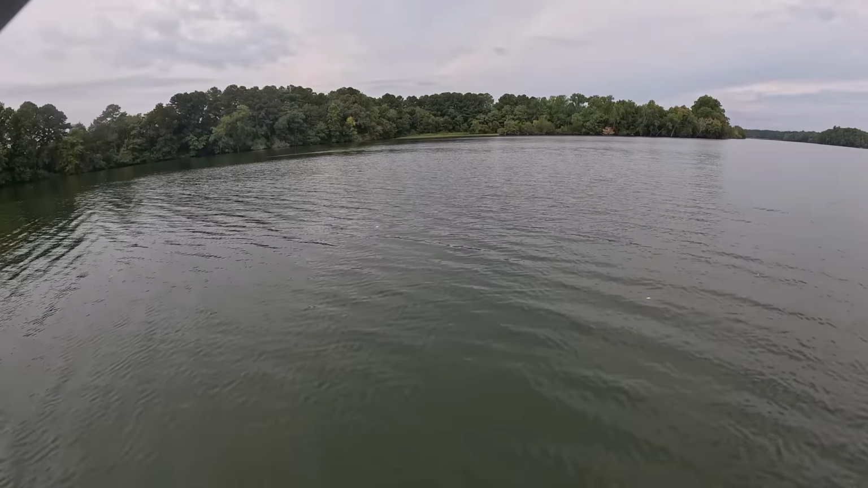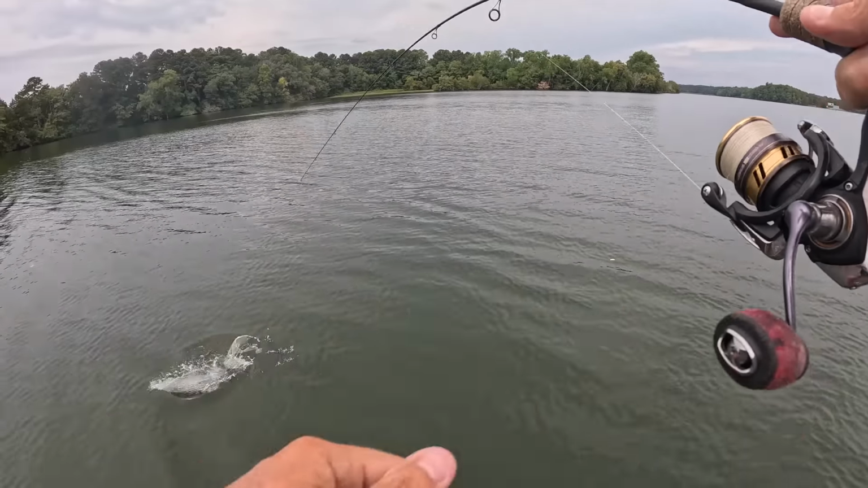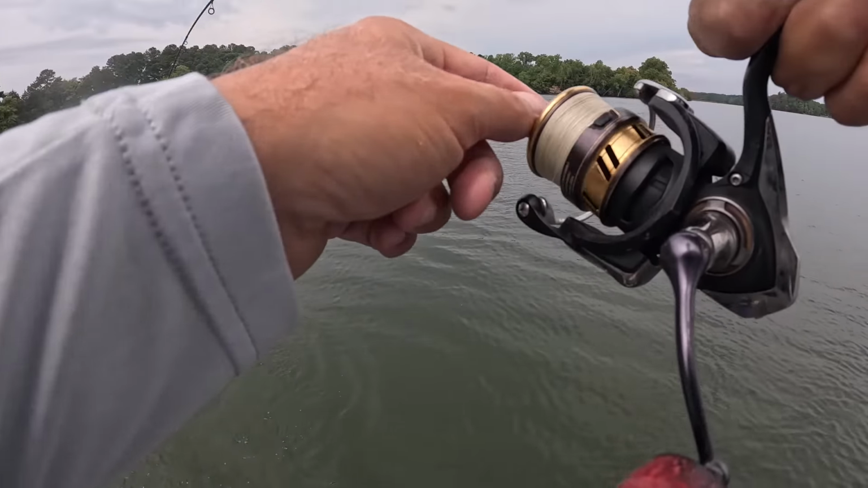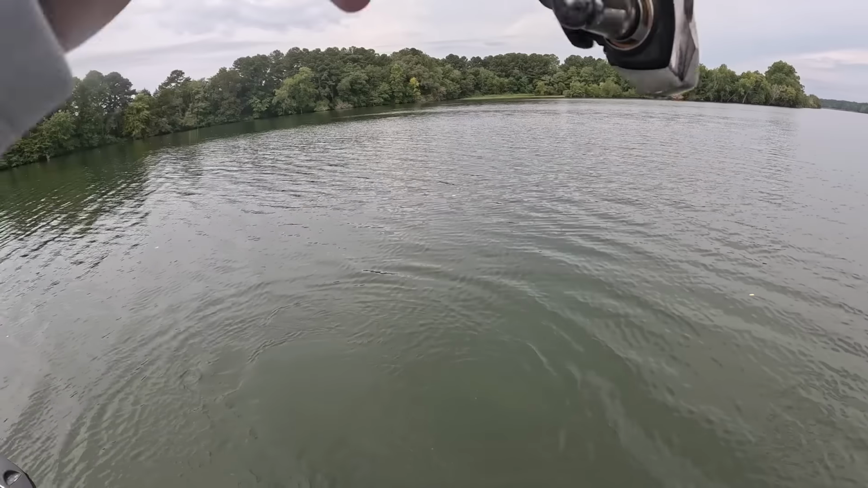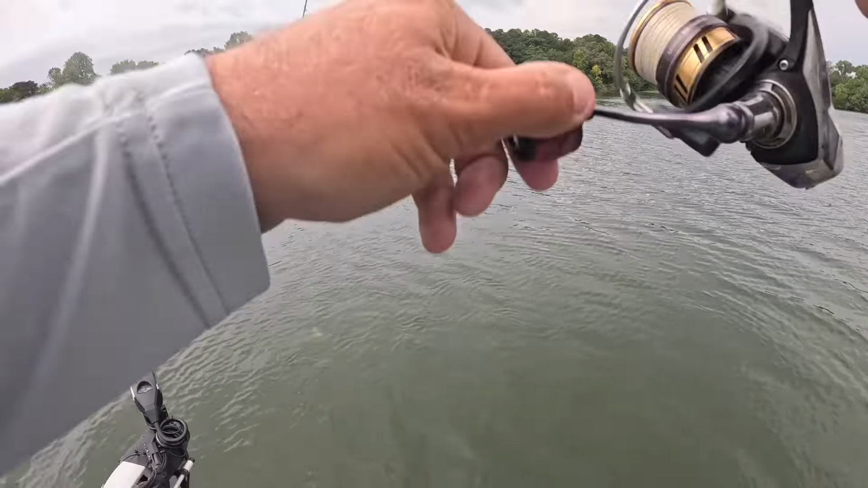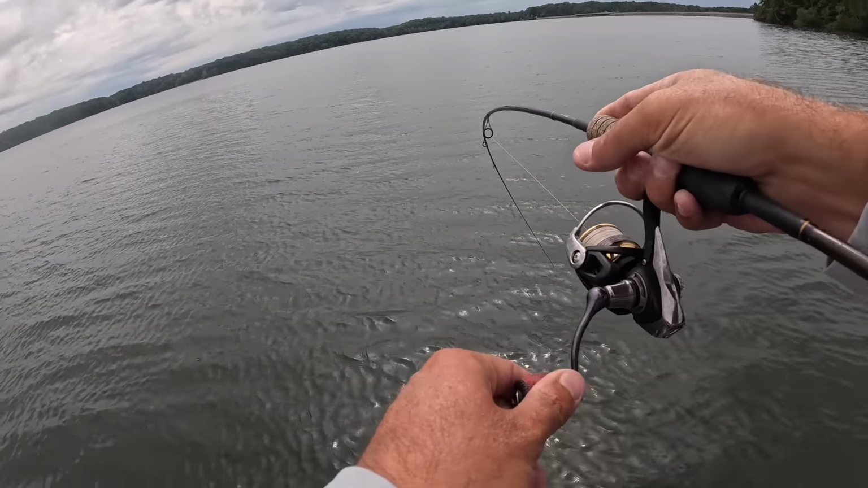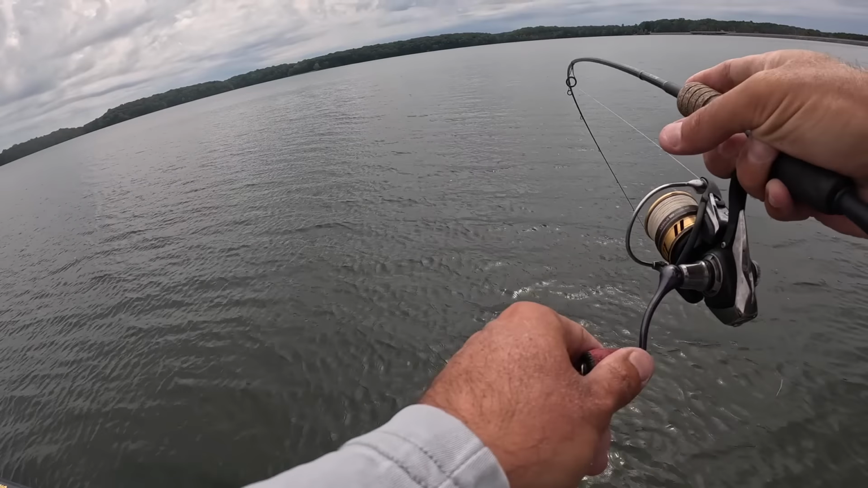If I had to guess, I'm gonna say it's a channel cat. Yep. And I was right. That's 4 or 5 different species out of this one brush pile.